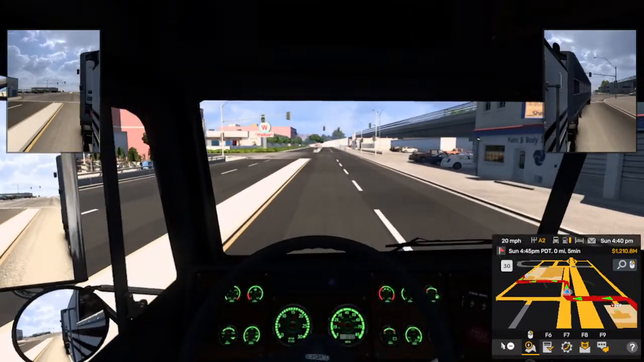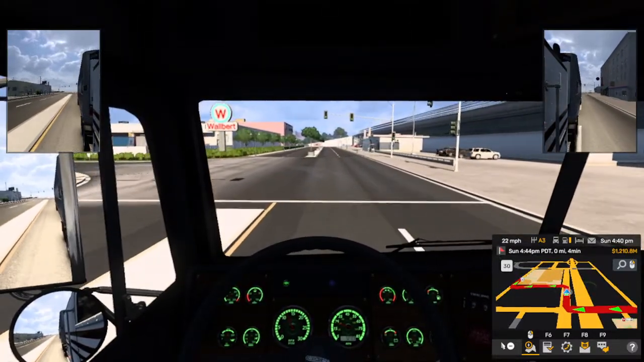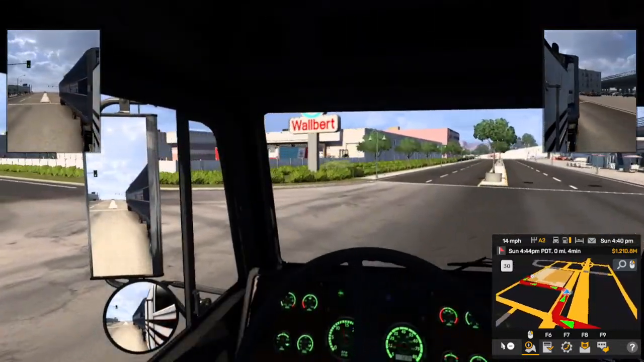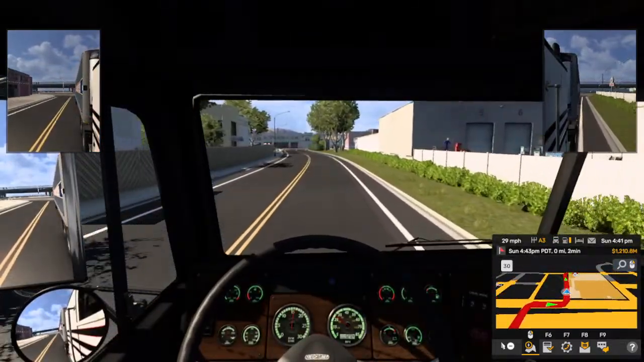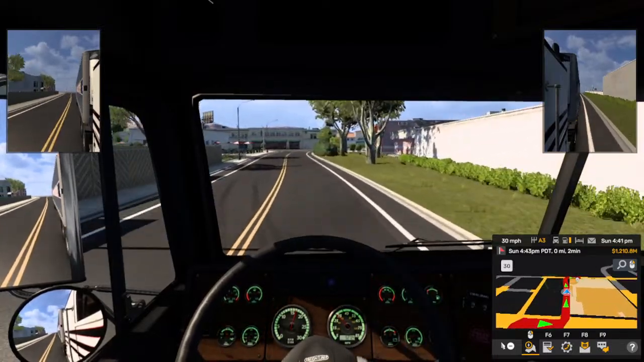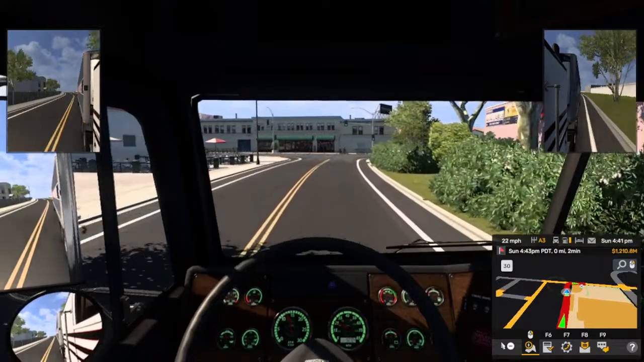Left, and then turn left. Turn left. Get ready to turn right. Turn right.